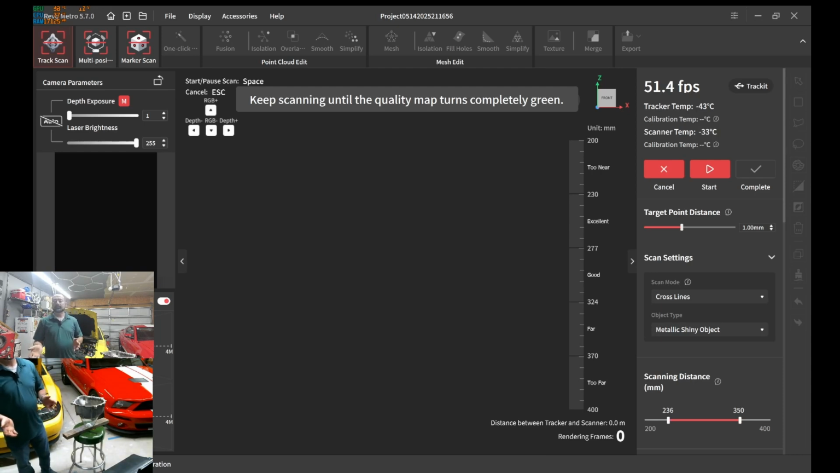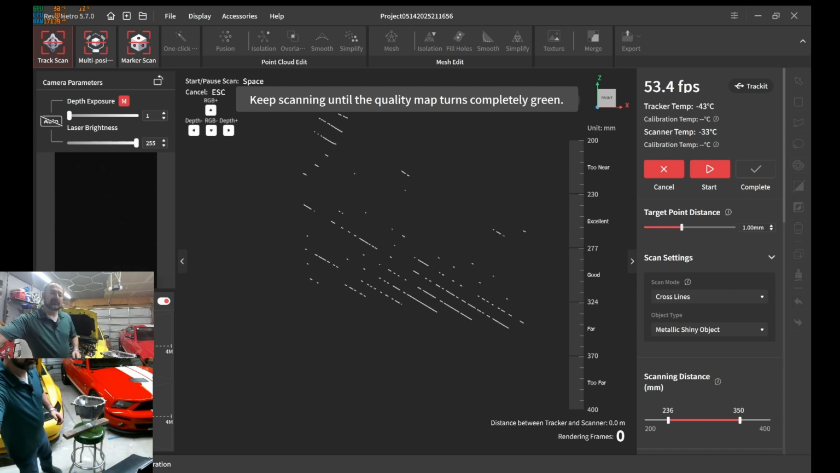Today I'm going to be demoing the new Revopoint Trackit scanner. It's the new laser scanner that's coming out from Revopoint on May 28th. Look at the description of this video and you'll see the link for the Kickstarter. The Trackit device actually is a secondary scanner. It's actually off frame right now.